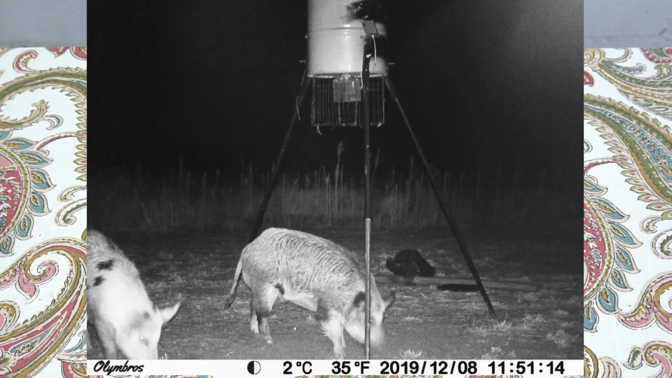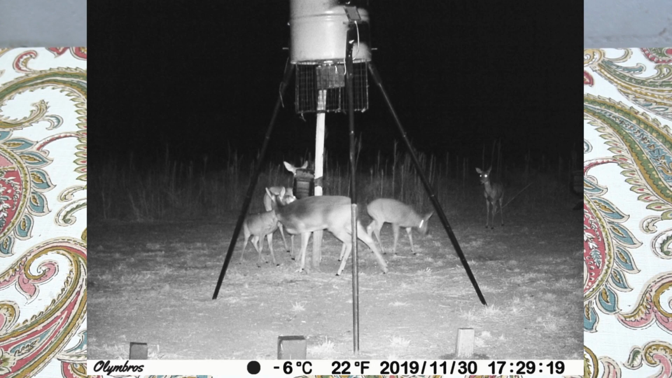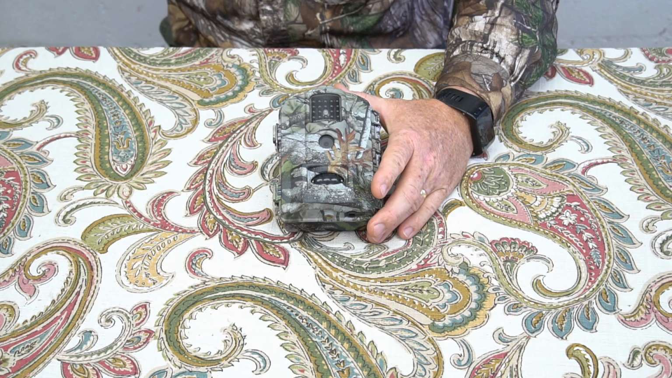I had some pigs come during a rainstorm, so it's kind of foggy, and they were underneath the feeder there. There's quite a few deer on another night underneath the feeder. So we can see that it takes some really good images. There's very, very good images, nighttime, daytime. The quality of image is really exceptional on this camera, and I really do like that.